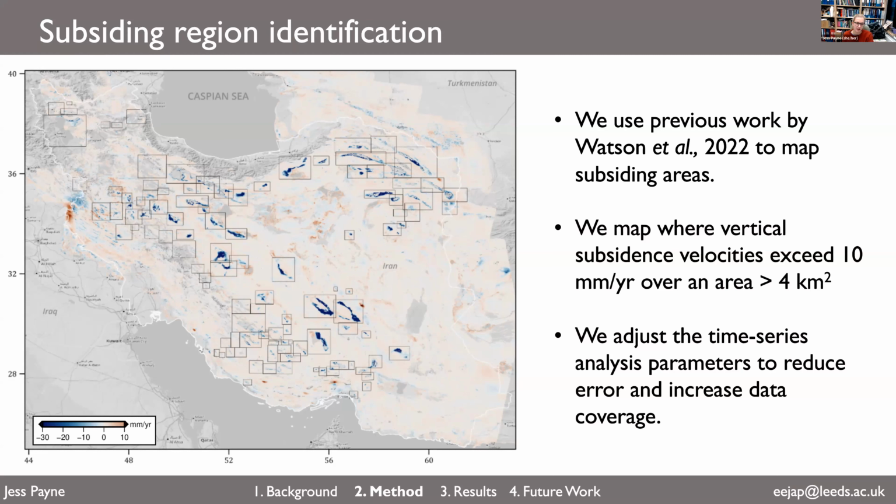We then took these locations and adjusted the time series analysis parameters to reduce error and increase data coverage within these squares on the page. We also increased the resolution of the final time series products to 100 meter pixel width rather than 1 kilometer.